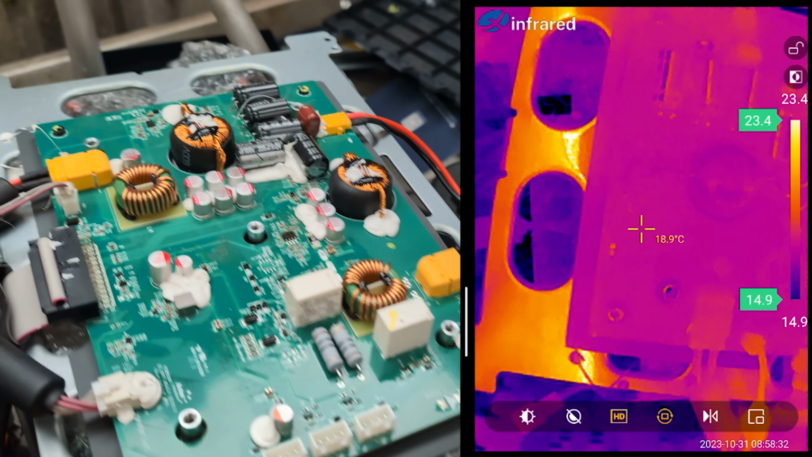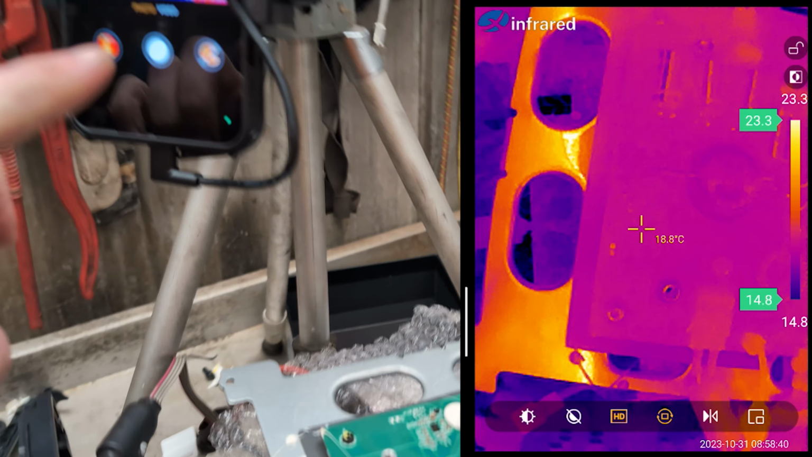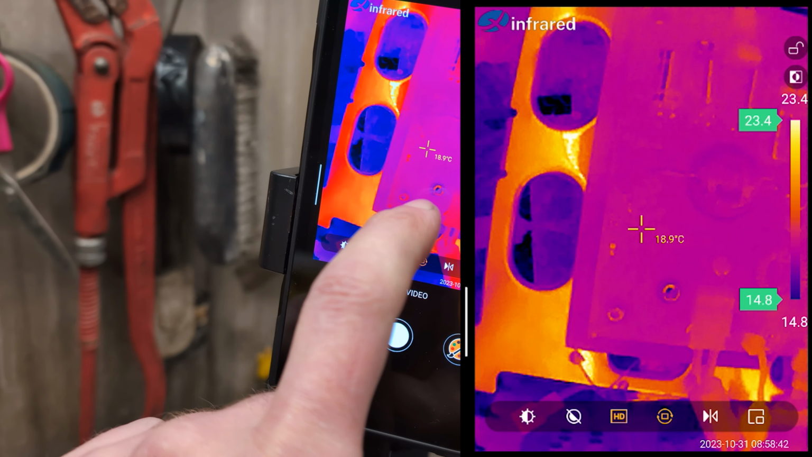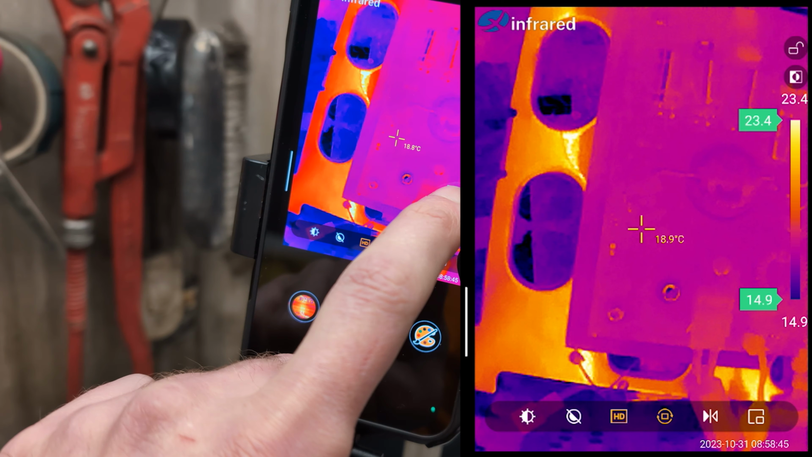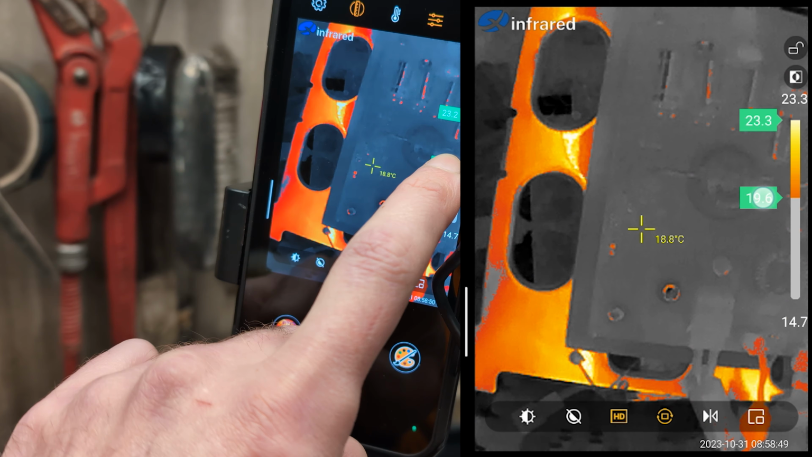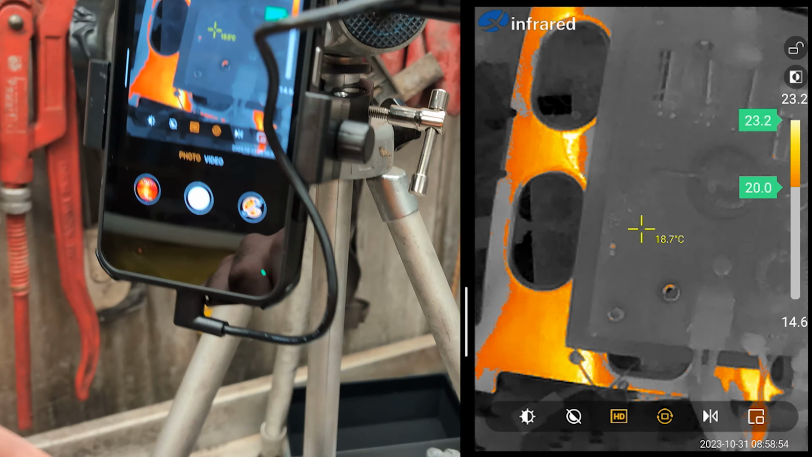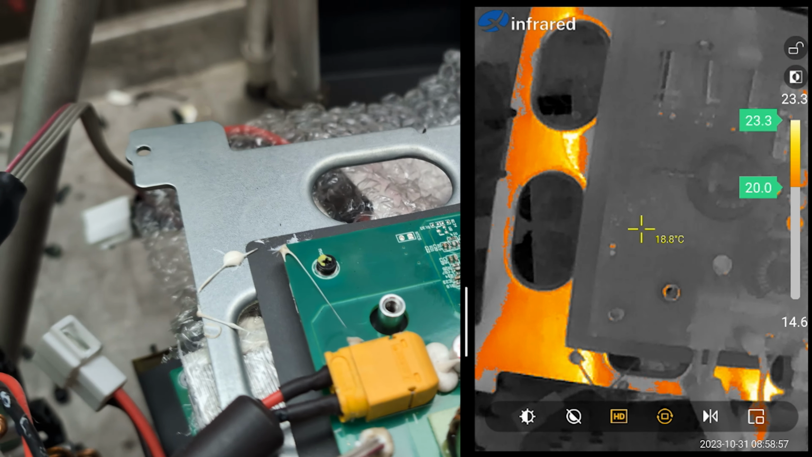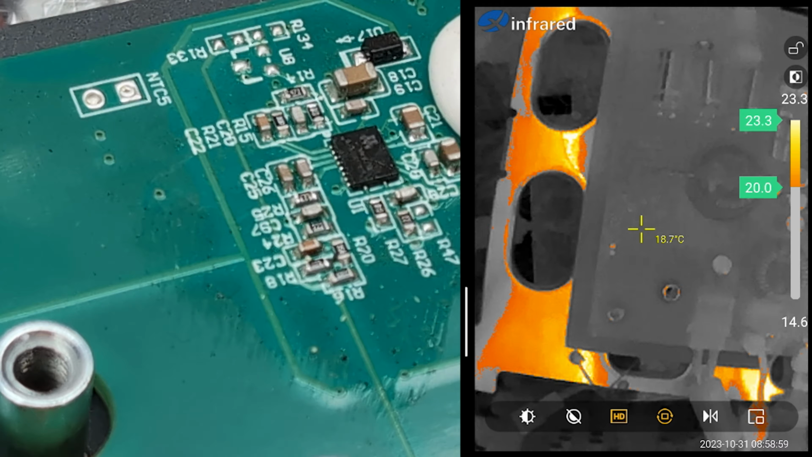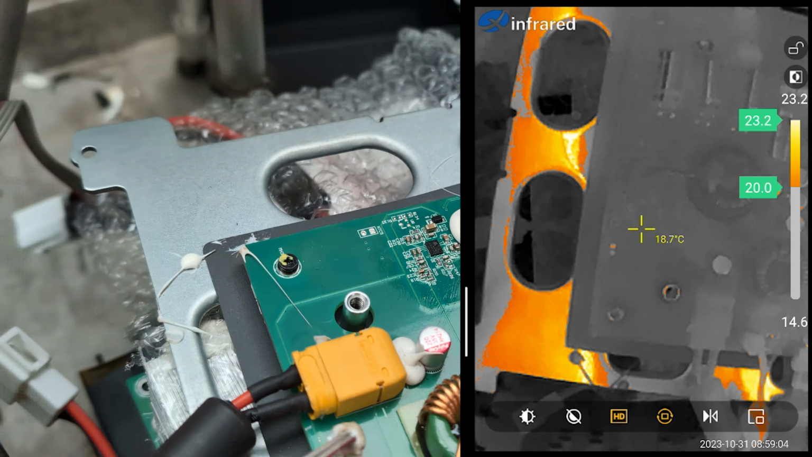At the moment, there's nothing exciting to see on this board, sadly. There's no hot circuits because it doesn't appear to be doing anything. But I did like this on the app. If you drag the cold side, you can change what it sees as the hot bits so they stick out. Obviously on this, because there's nothing hot, but let me zoom in on them, all those individual little components, they show up on the thermals. You can just about see them.